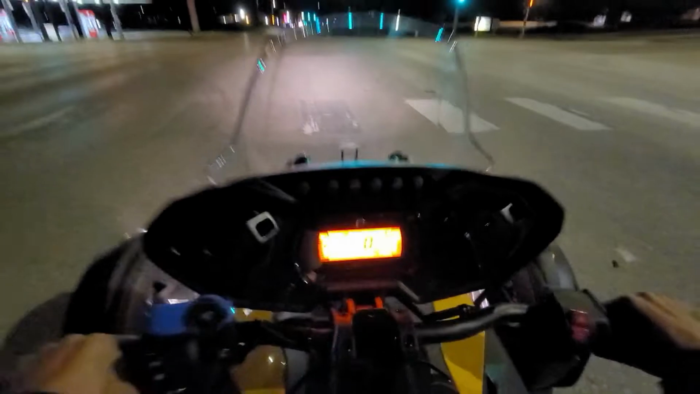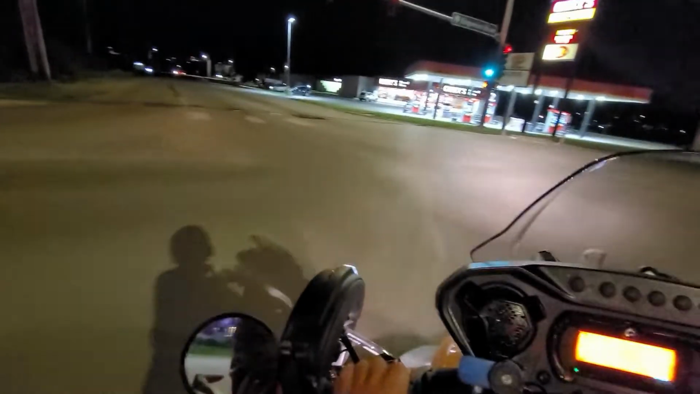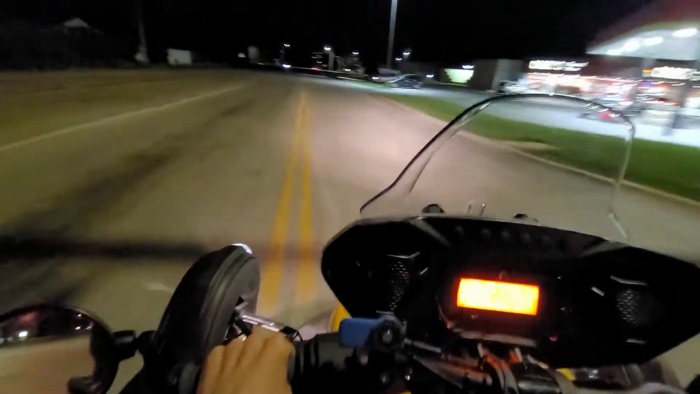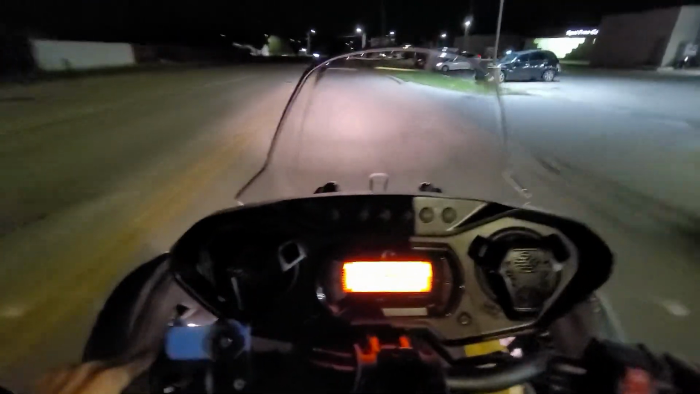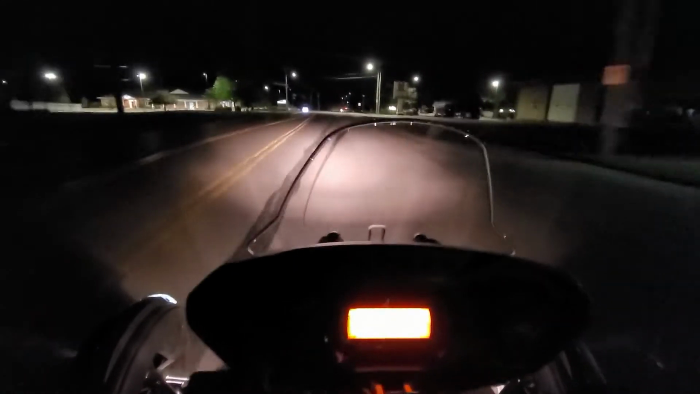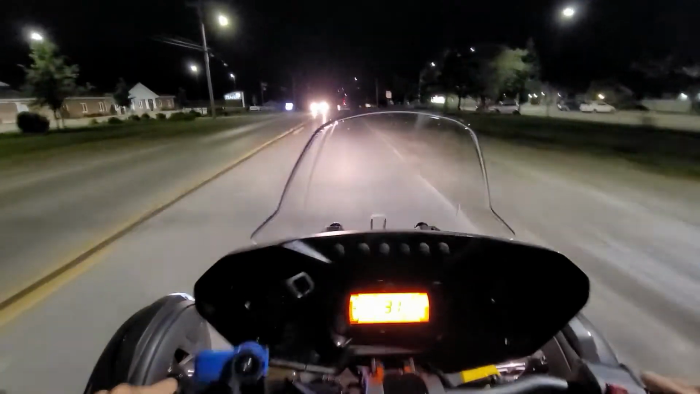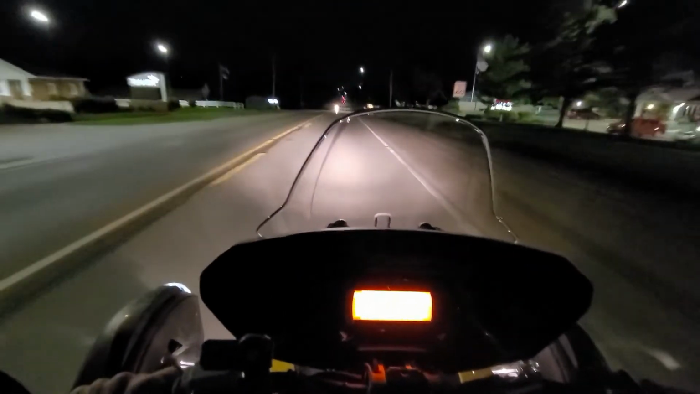Cooler air, you know. Yeah, there we go. Looked at the fender lights a little bit, but cooler air and everything like that. I like to get out, and with the Can-Am with three wheels, I feel so much safer now. I can actually do a lot more night riding, which is great for me.